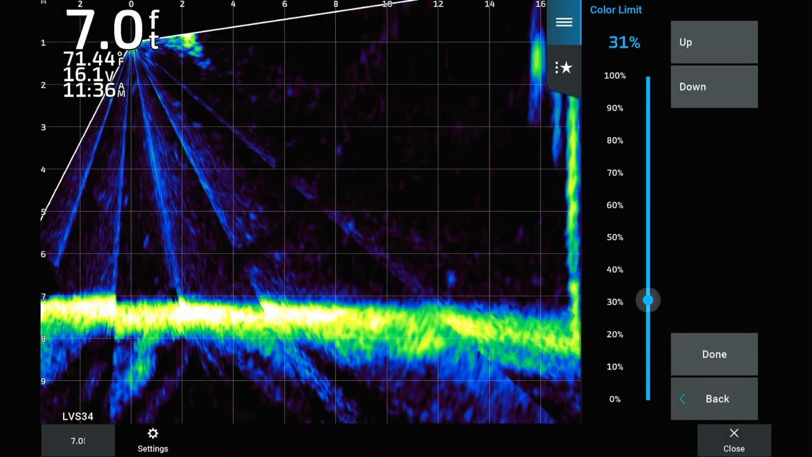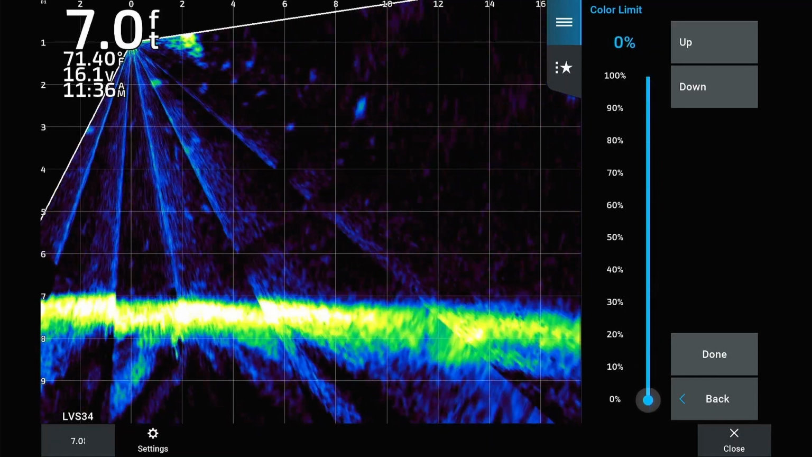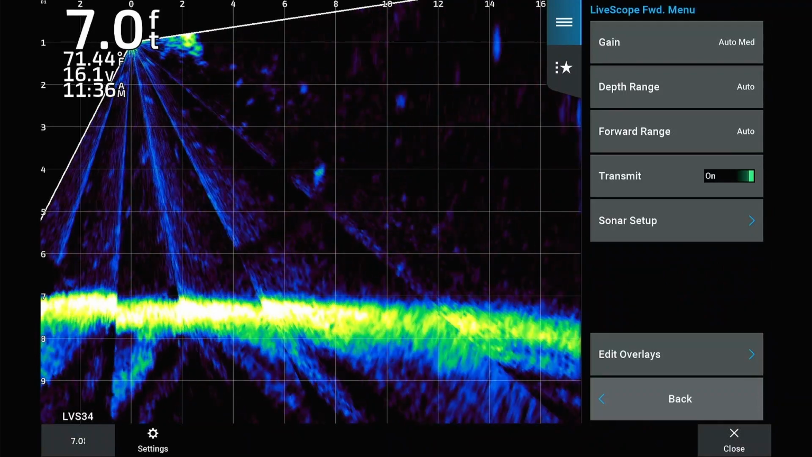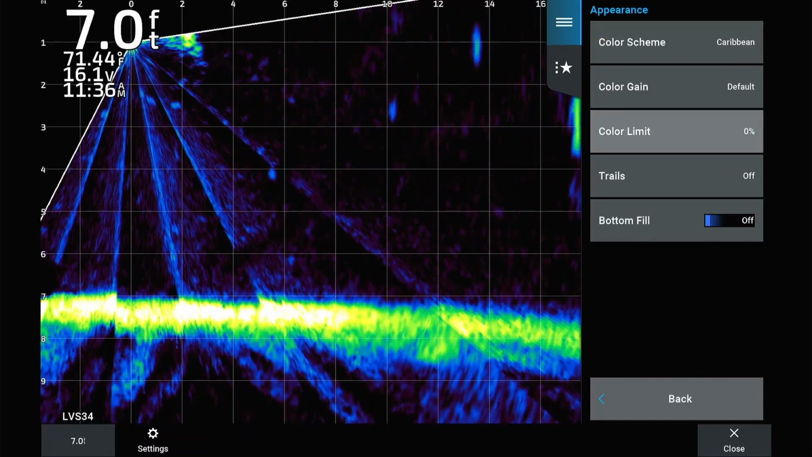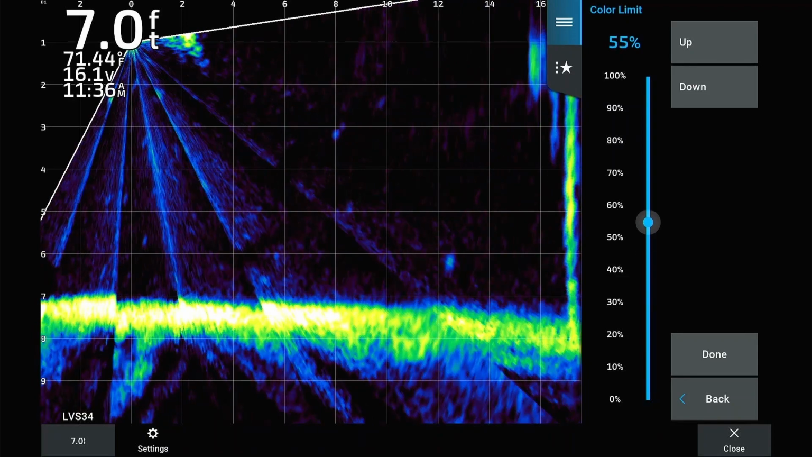Color Limit is a new setting from Garmin that was released on EchoMap UHD and GPS Map series chart plotters compatible with the Panoptix LiveScope. The Color Limit setting can be found in the Appearance settings of the LiveScope. From the LiveScope screen, select Options, select Sonar Setup, select Appearance, then Color Limit. Color Limit is used when we want to reduce the amount of background noise that may appear in distorted water. This color limit is set to 0% when starting in default settings. Too much of the color limit setting can result in targets and detail being distorted.